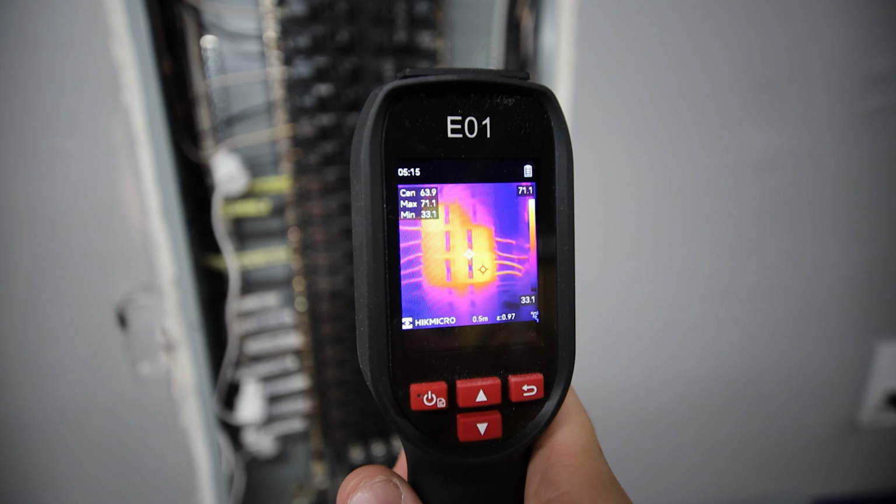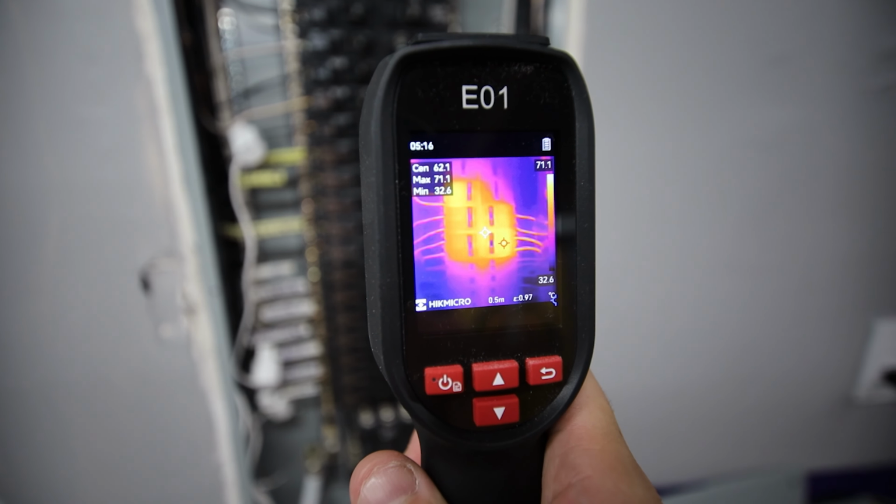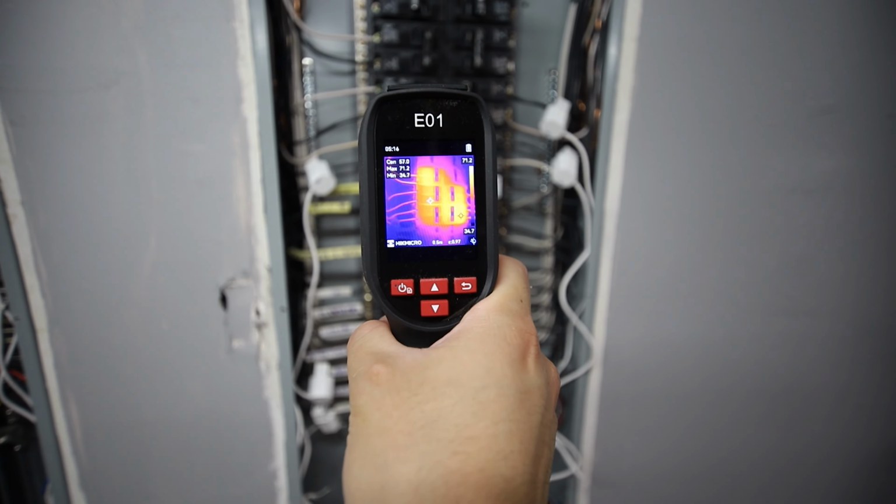So this is where my 240 volt 30 amp circuits are. Looks like I got a 71 degrees Celsius one. The hottest one is this one right here. This fourth one down is the ASIC. This is the ASIC breaker.